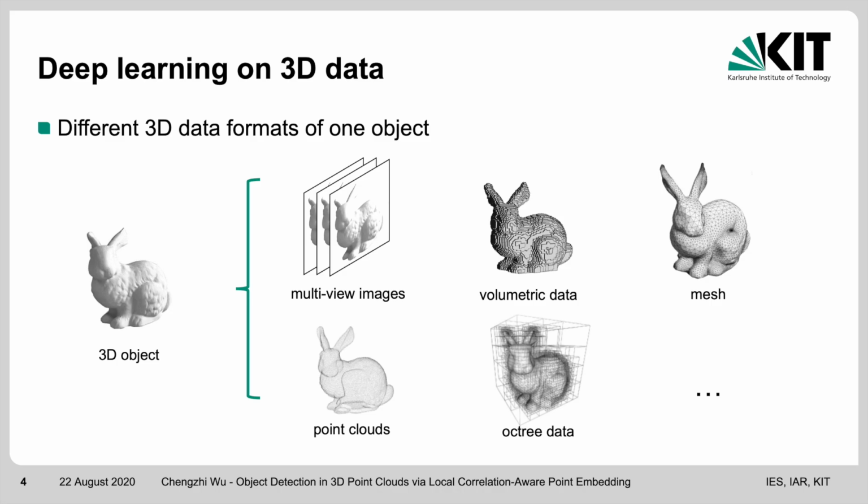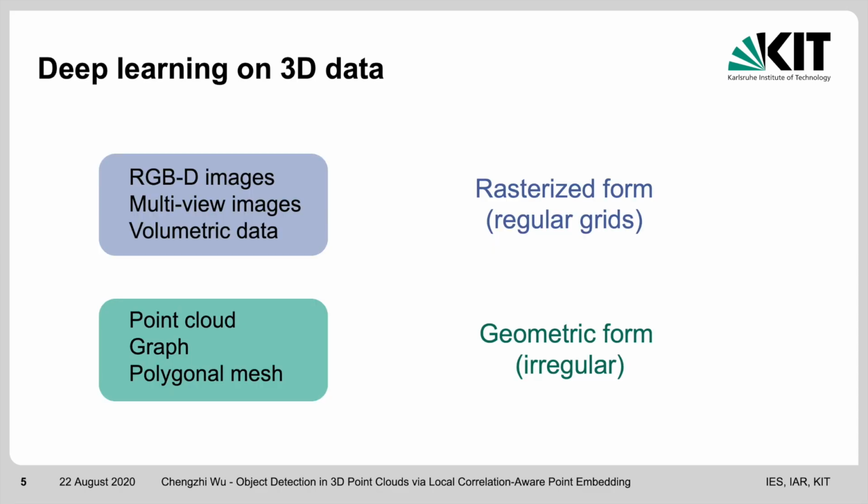In the real world, there are various 3D data formats. For example, multi-view images, volumetric data, octree data, or polygonal meshes and point clouds. Those 3D data may be mainly categorized into two subsets. The first one is the rasterized form with regular grids, including images and voxel-based volumetric data. The second one is geometric forms, including point clouds and meshes. They are usually in irregular forms.